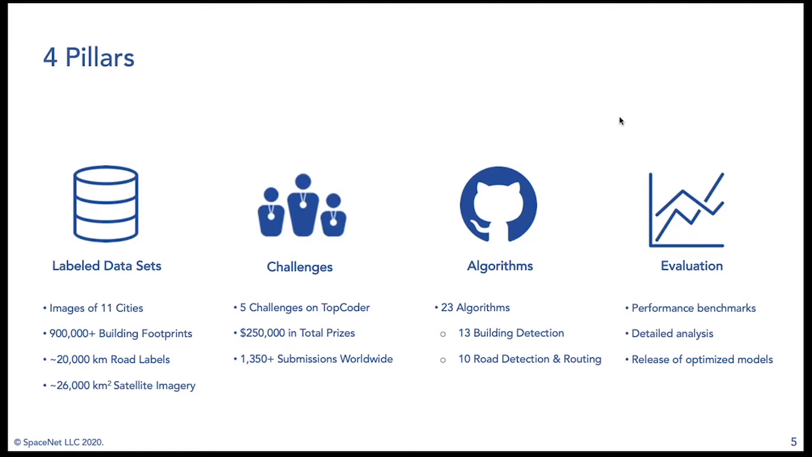Finally, we also have a very active blog that features detailed analysis on a lot of the challenges as well as the data sets that you can read, and we'll share the links for that down the road here in the slides.